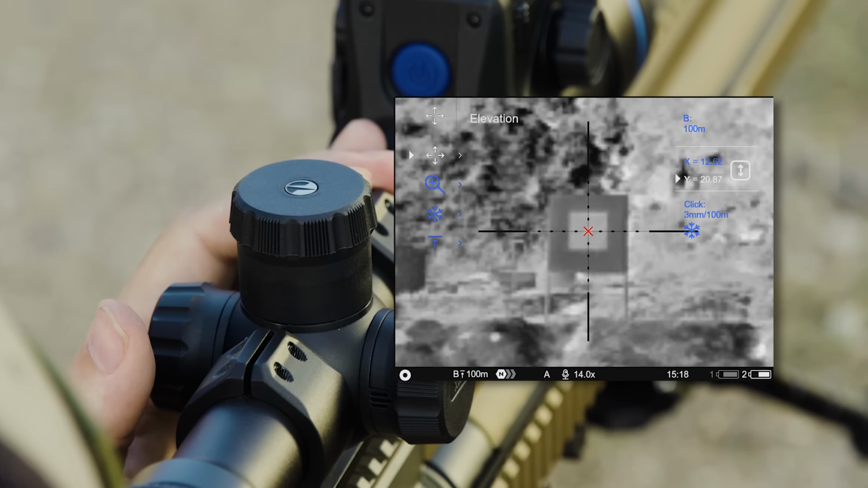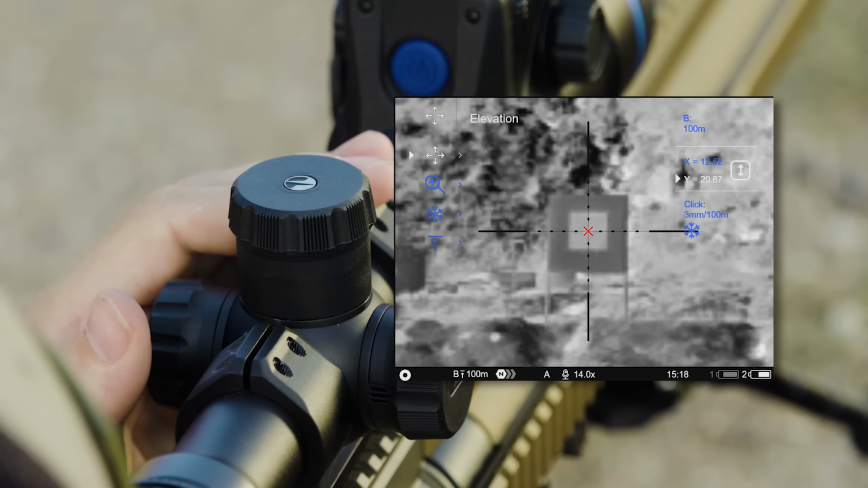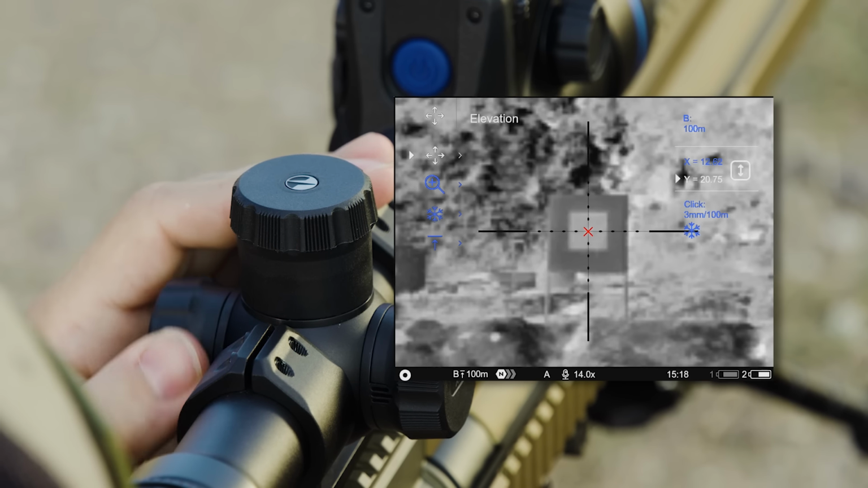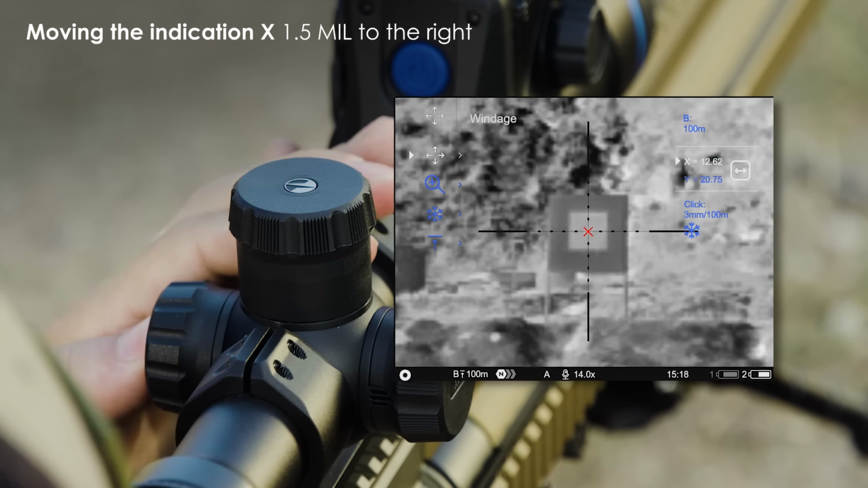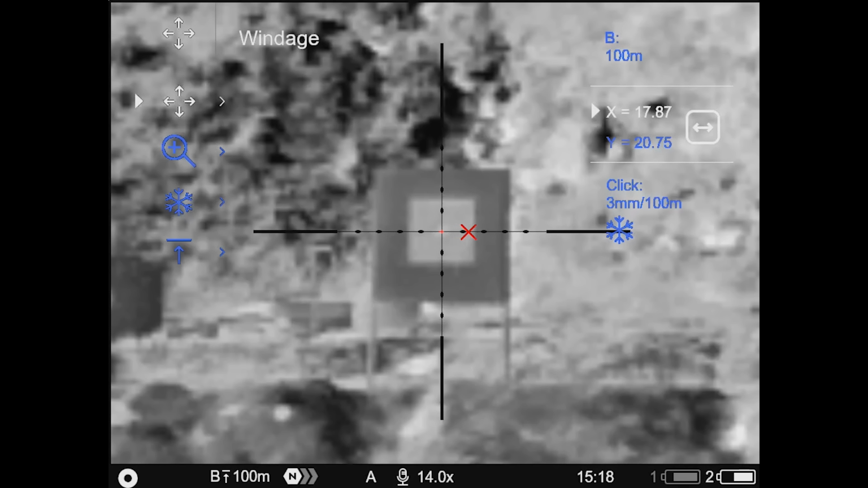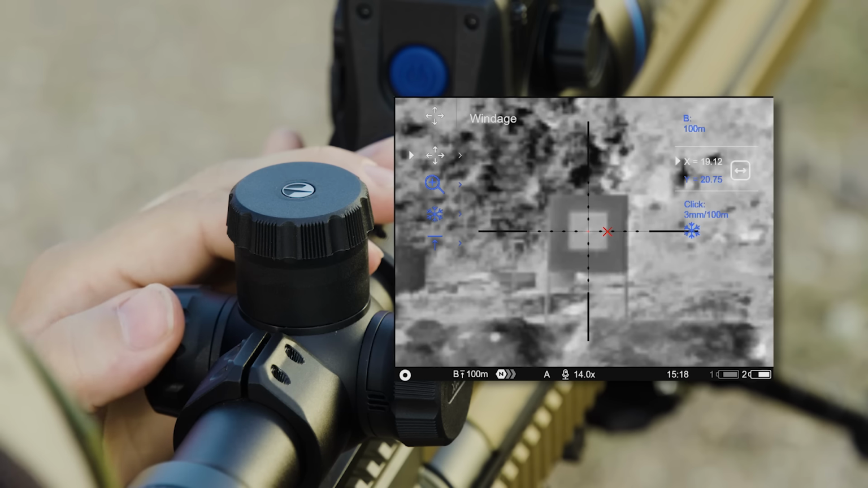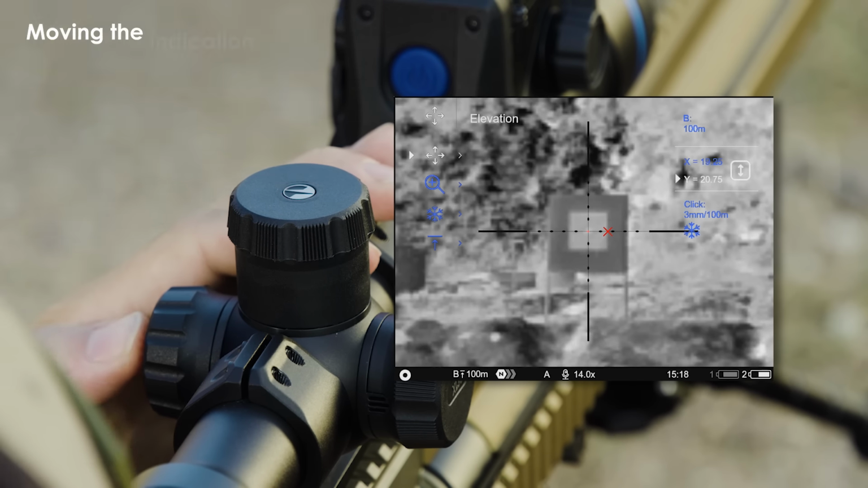And I knew it was just to the edge of the paper target, so 15 centimeters. And we've got a mil reticle, as I said. So we're going to move the red X to the right where the point of impact is by 1.5 mil. There. And we're just a little bit high by 5 centimeters, or 0.5 mil.